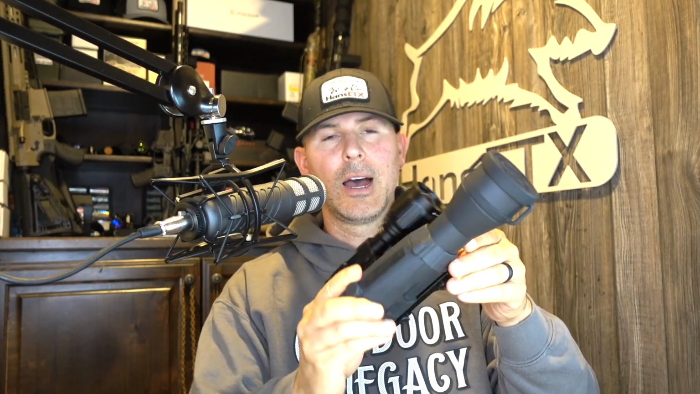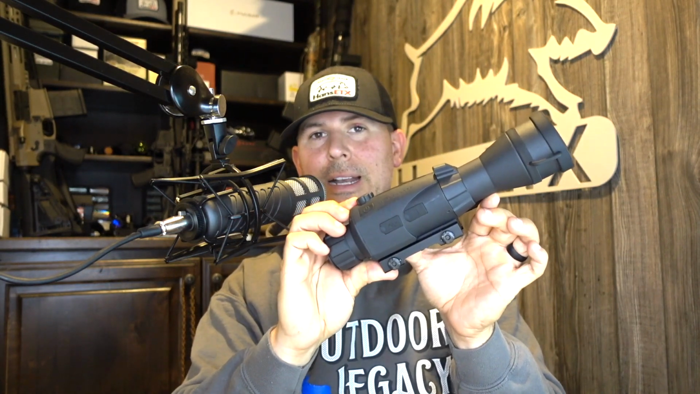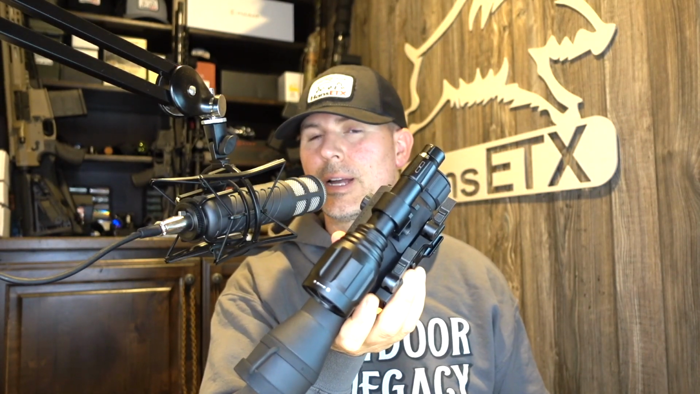Multiple color reticles and options to choose from. It has multiple rifle profile settings, so if you want to put it on different rifles. This mount that I have on it right now, this is the QD mount, 2-throw lever QD mount. You can get this at Outdoor Legacy Gear. This is not what comes in the box.